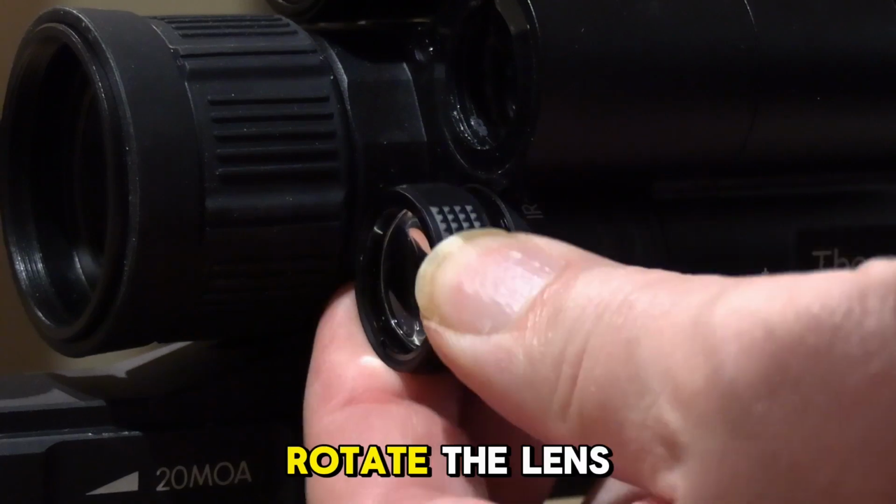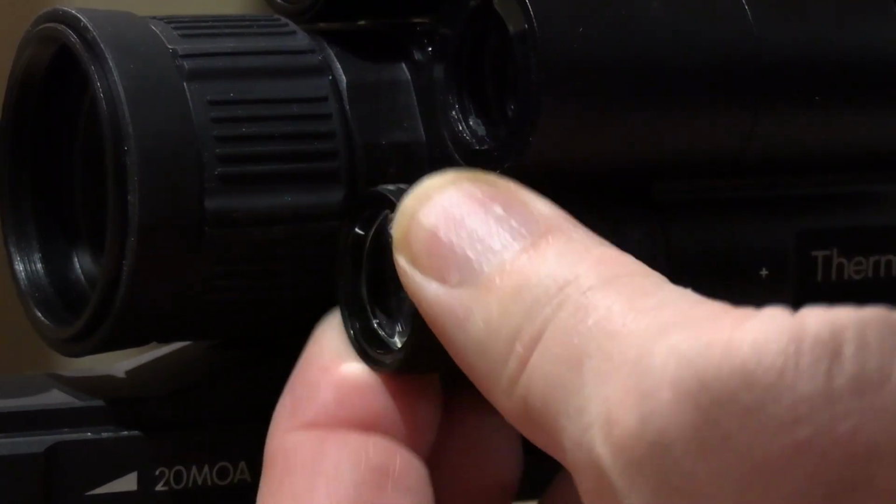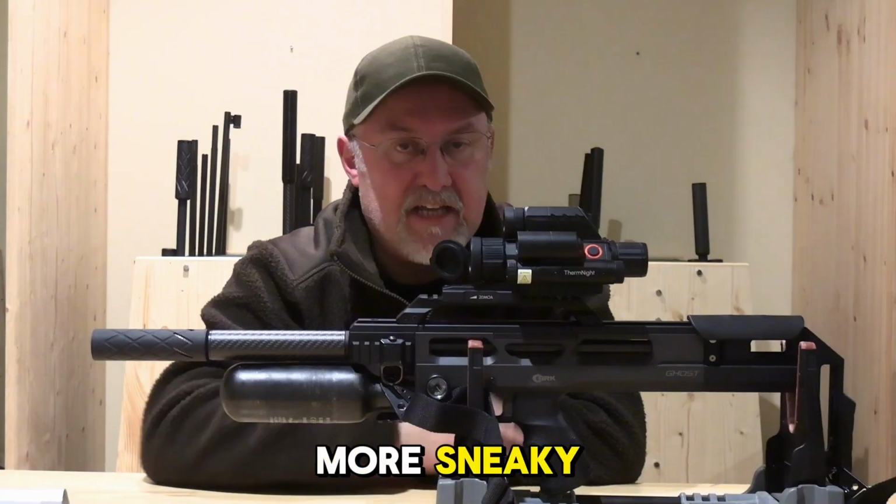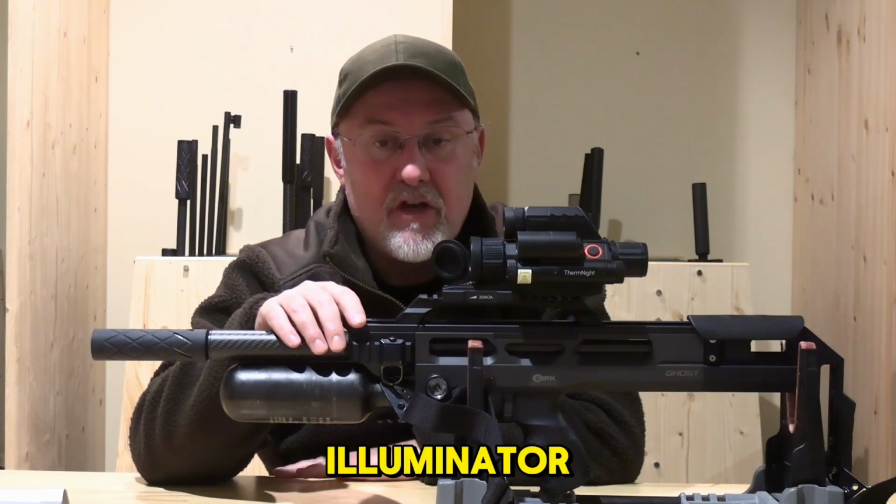And then at the bottom here is an integrated IR torch. Now if you rotate the lens on the front here, that will adjust the flood of the beam, and as standard it's 850 nm, but if you want to be a little bit more sneaky around the field, then you can swap that out to a 940 nm illuminator.